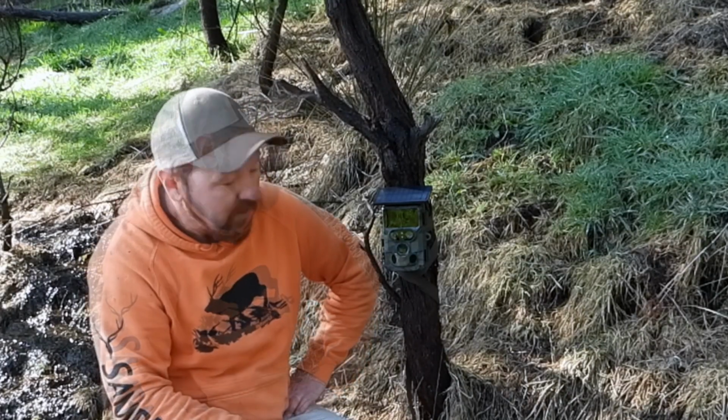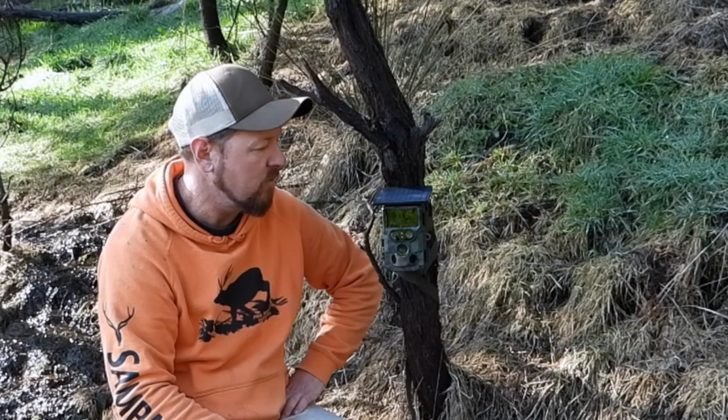So we've set it here just on the wallow. The camera's almost in the wallow. I think I've had it sitting there about 3 weeks now. It's easy enough to set up, and it was pretty straightforward when I got it out. I just plugged it in, charged the battery up at home with power, and then brought it out here.